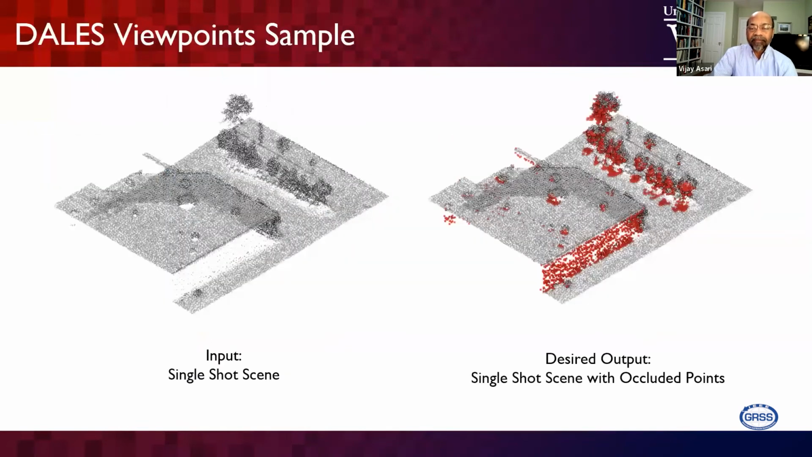And this is the filled up. See, the input is missing a lot of points. So is it possible for us to fill up the missing points in the occluded region? That is the current research going on.